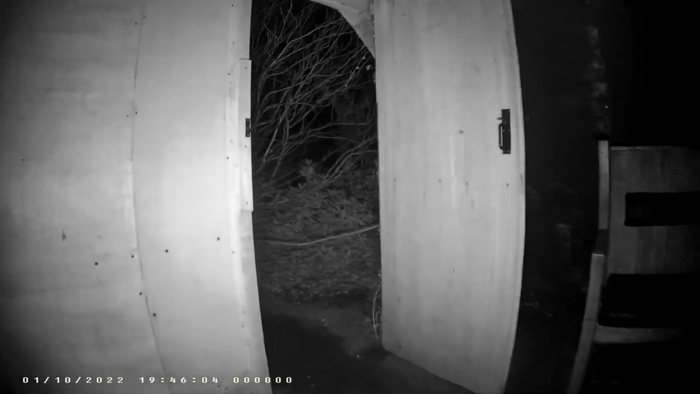You can see that it's brand new. So I'm here to have a look around to see what other repairs were done. I know there was a thatching job to be done on one of the buildings.